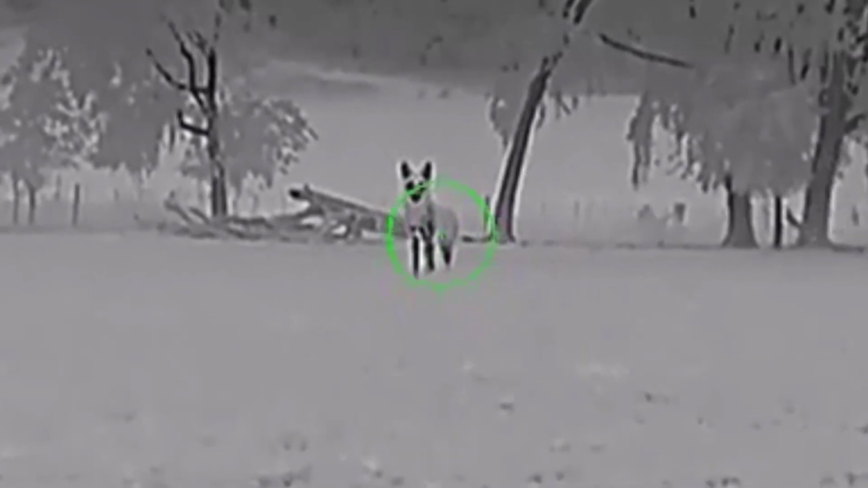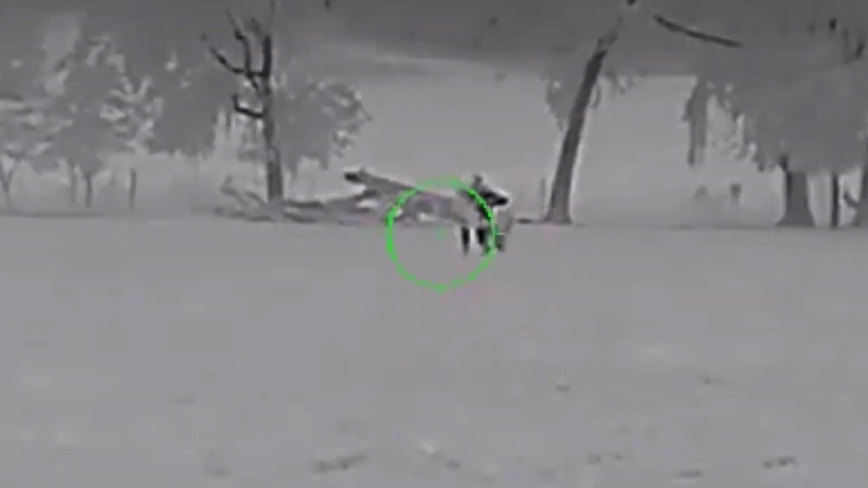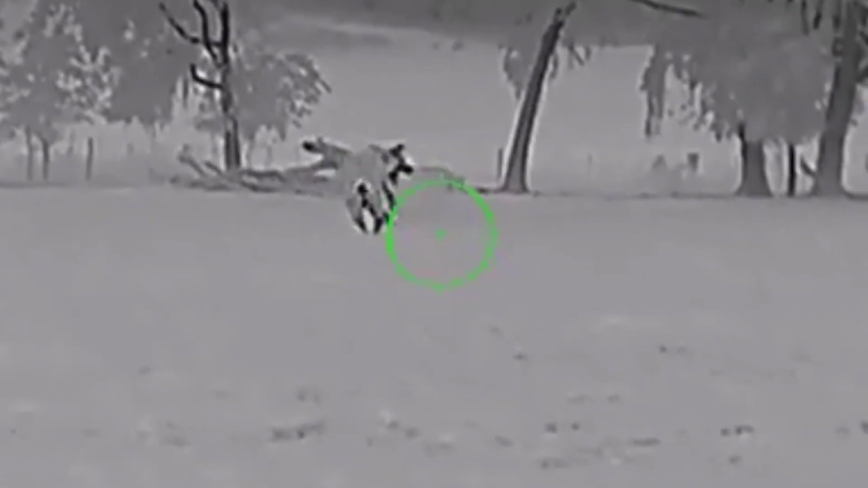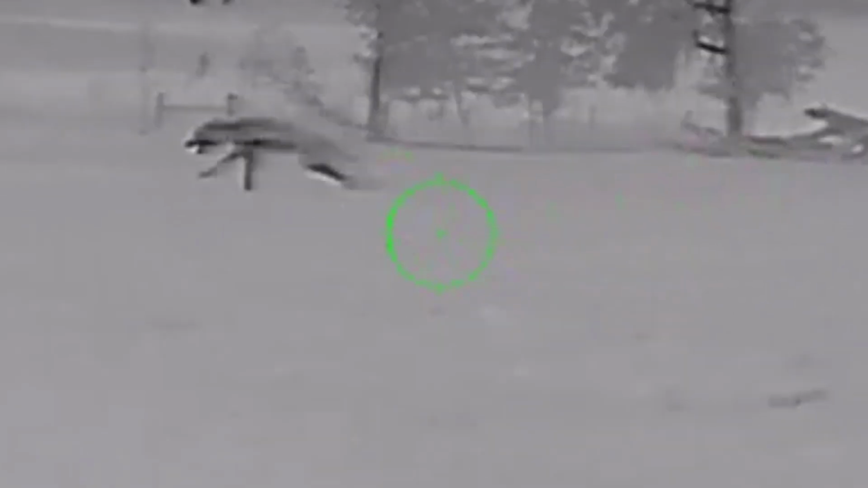The dog took off running. I followed him all the way to the tree line, was trying to keep up with all the other dogs. Pretty sure that dog is dead now. It sucks to shoot a dog like that, but sometimes it does happen. And another learning lesson for me. I'm definitely not a professional here, but I am learning every day. And just removing that battery pack was a huge deal.